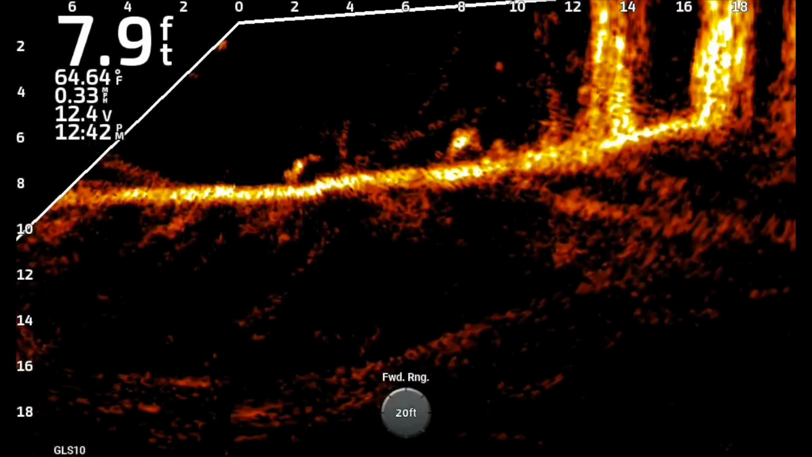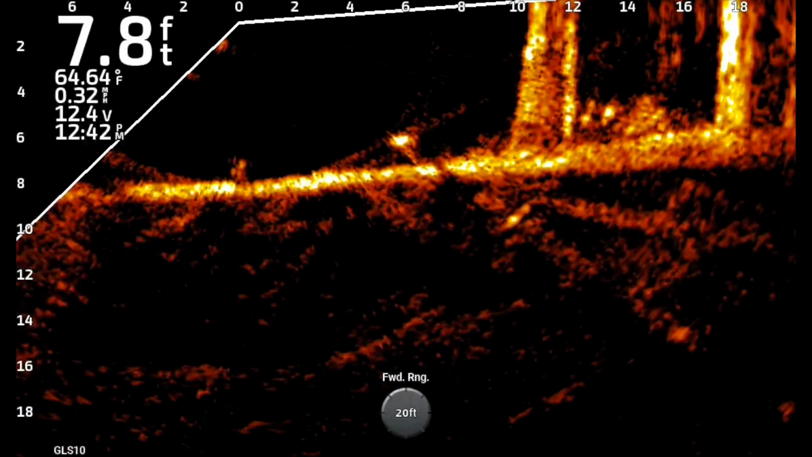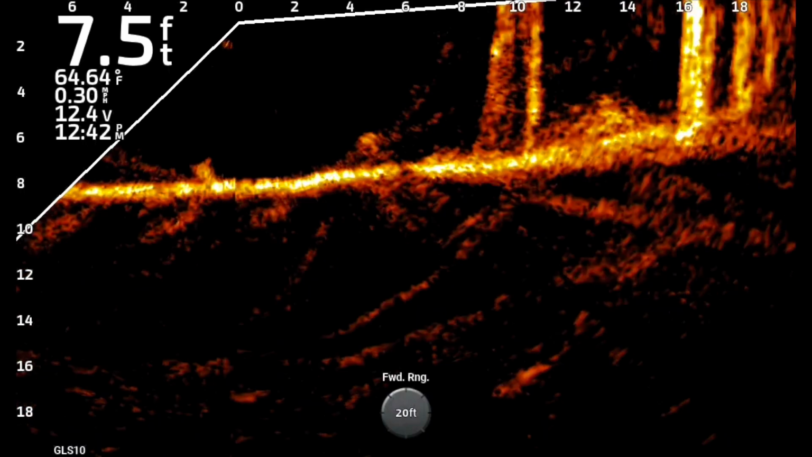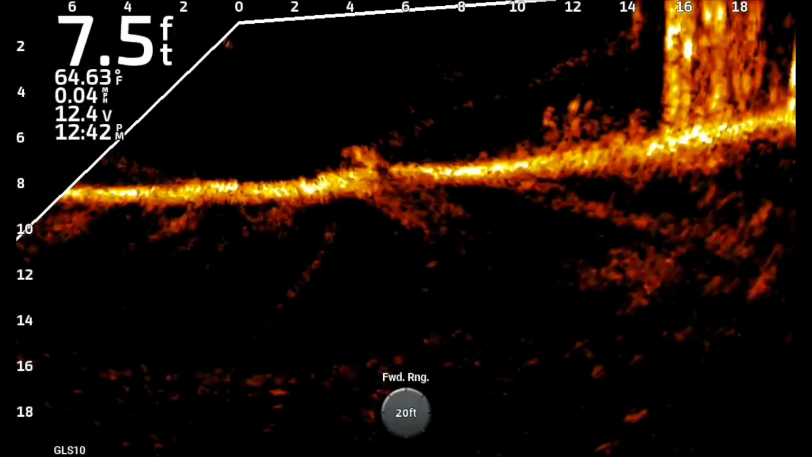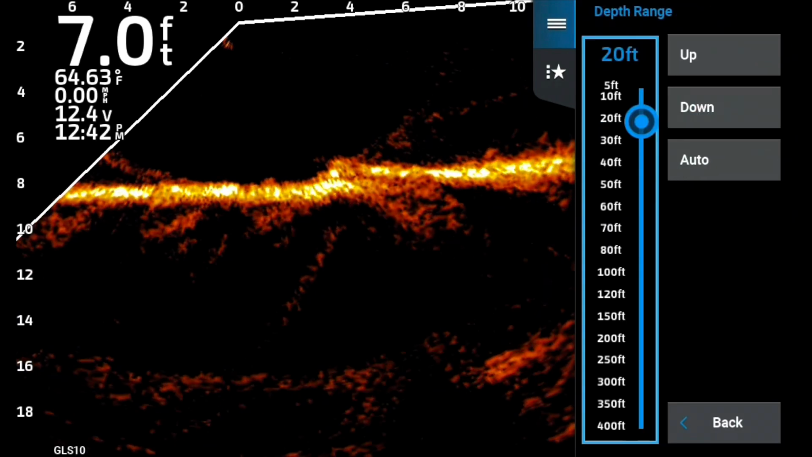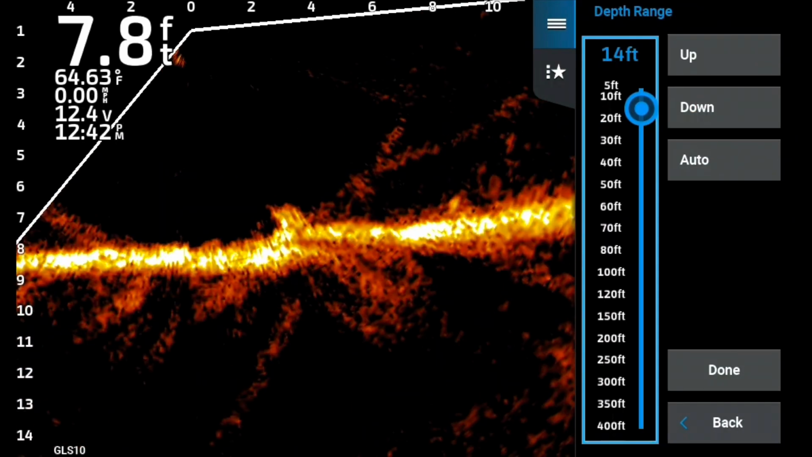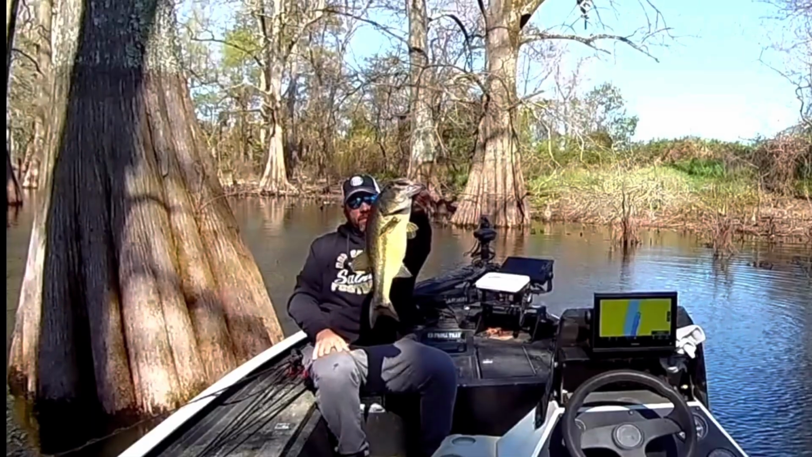Now your reverse range. Notice how I don't have my zero in the top corner. I want it like on default because as your bait kind of swings up there, I just want to keep an eye on right up under and just a little bit behind the boat, just a little bit. You're crappie fishing, so you're trying to go slow and keep everything in front. But depth range now, I never go below 14 or 15 feet. I just think it starts to blow out the picture. It starts to get real pixely, and I don't really like that.